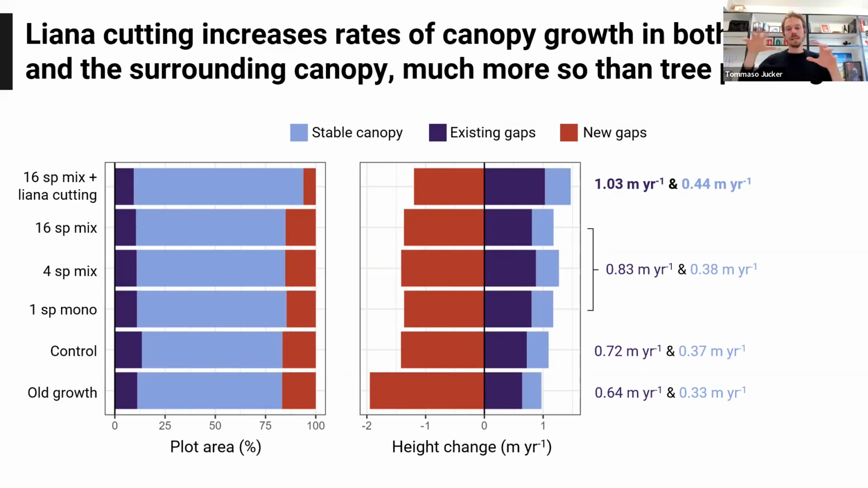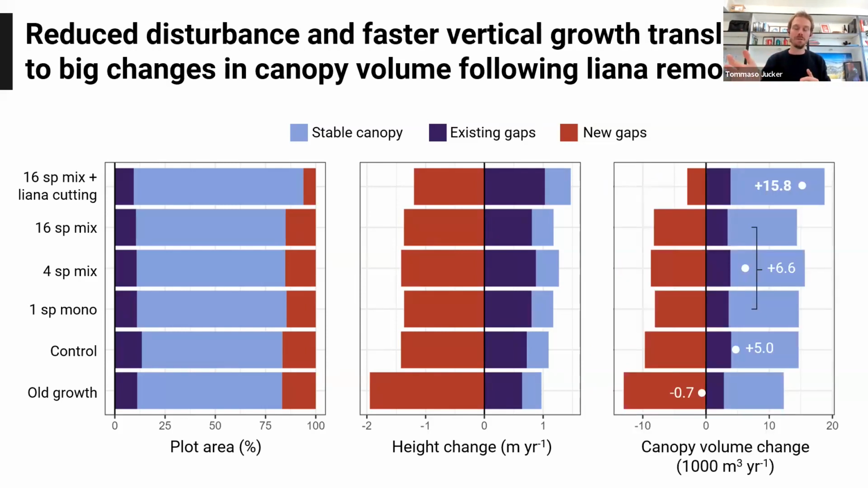But it also seems to be affecting the remnant trees. So everything that remained intact previously, regardless of disturbance. So these are the light blue bars. And again, these are suggesting that in the plots that were treated with the liana cutting, the rest of the canopy is growing back much faster. I mean, it's not a huge effect, but because this stable canopy portion corresponds to the majority of the plot, when we add it all up, it makes a big difference. And this is really what this last figure is showing here.